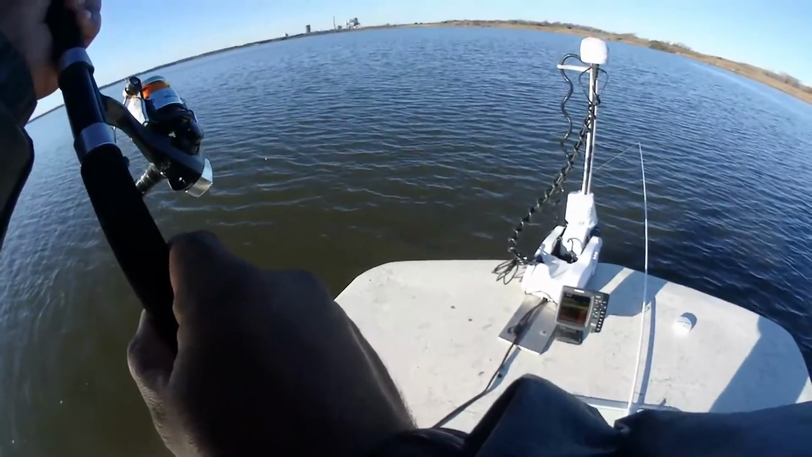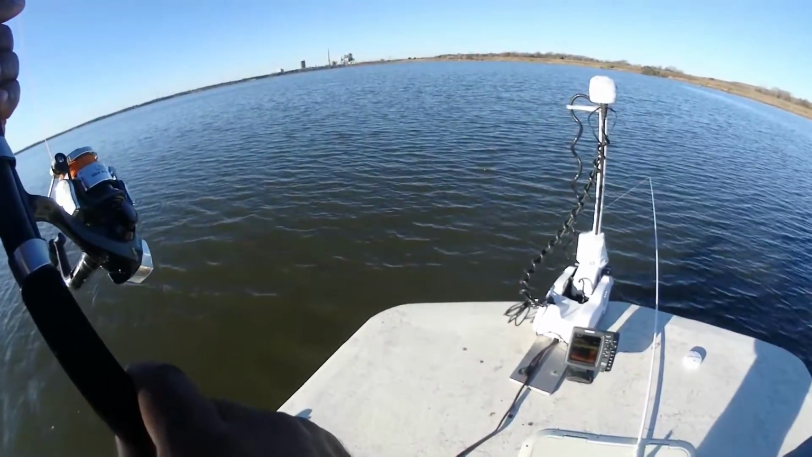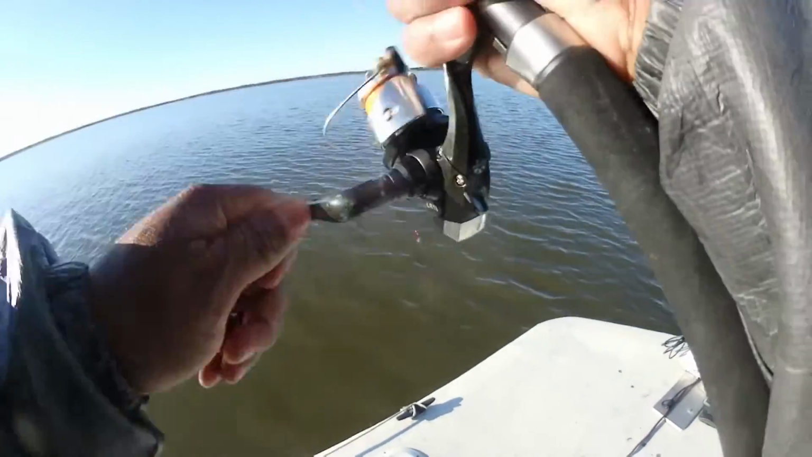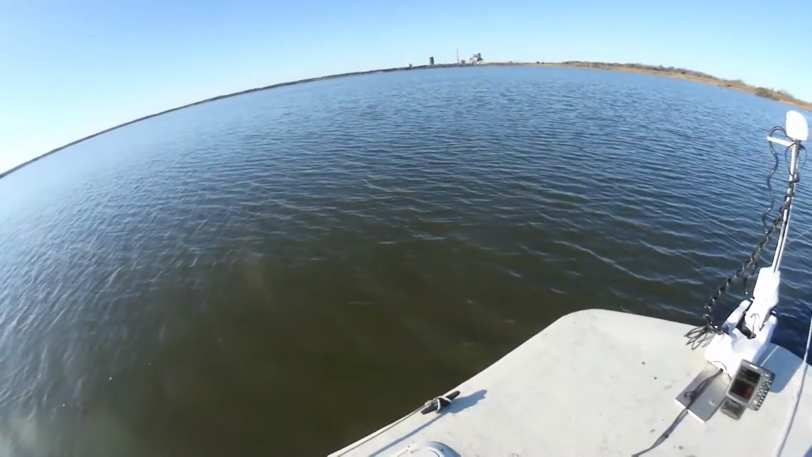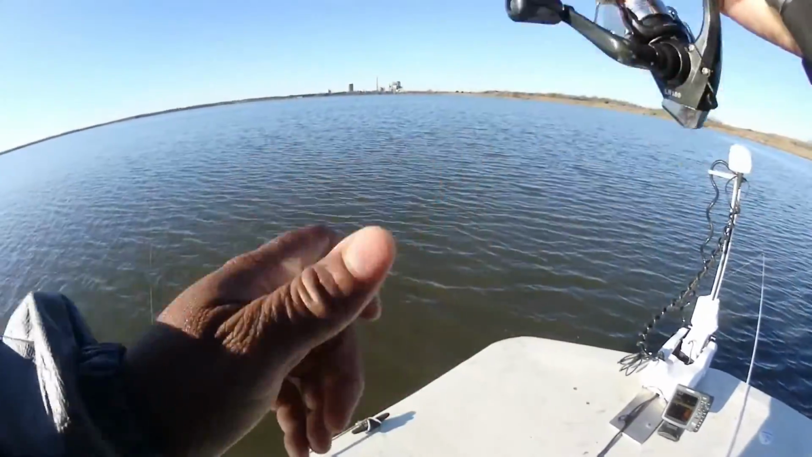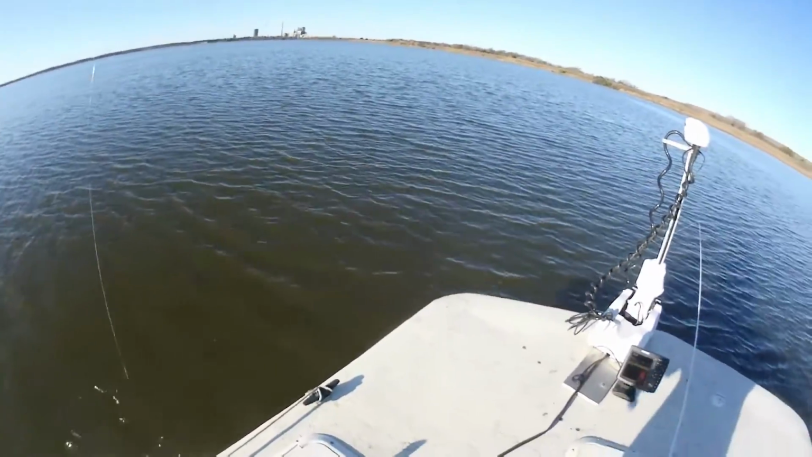Well, first fish, I don't know what it is. I don't think that's no crappie. If it is, white bass.